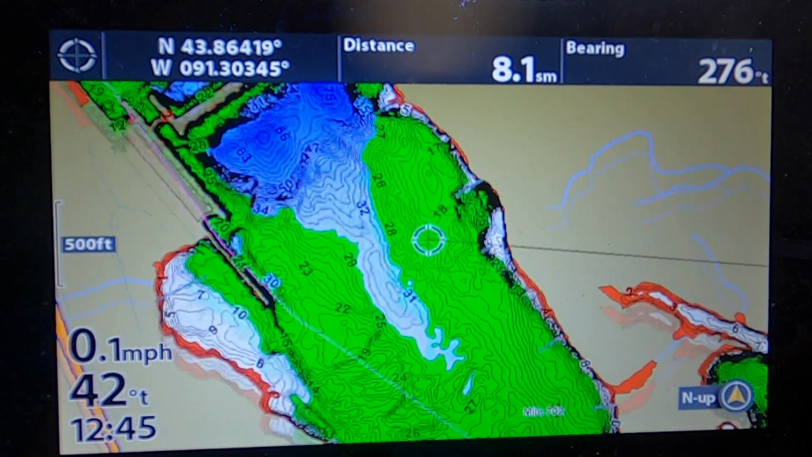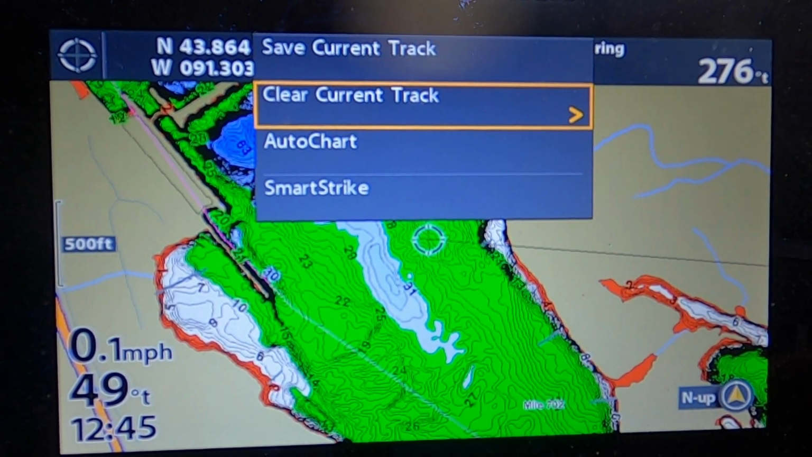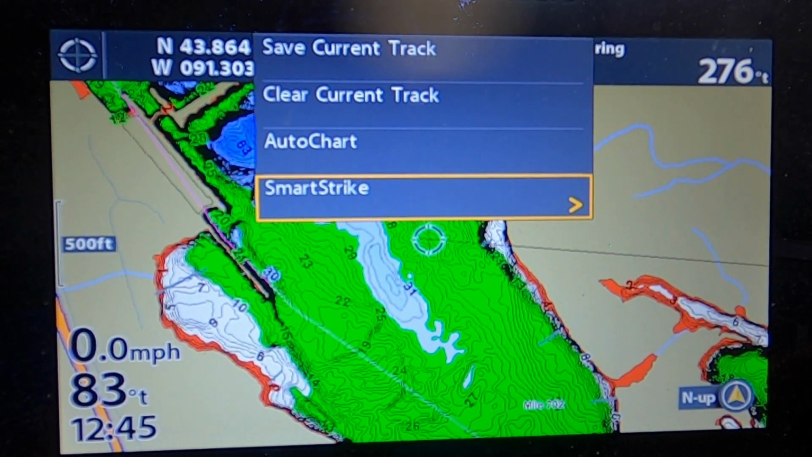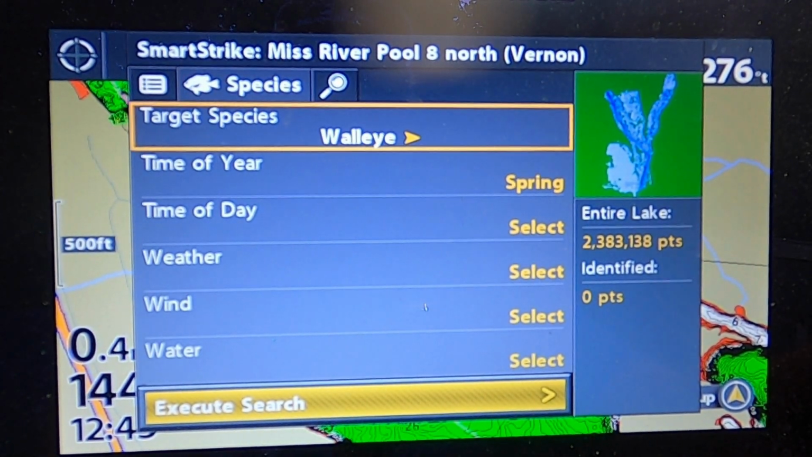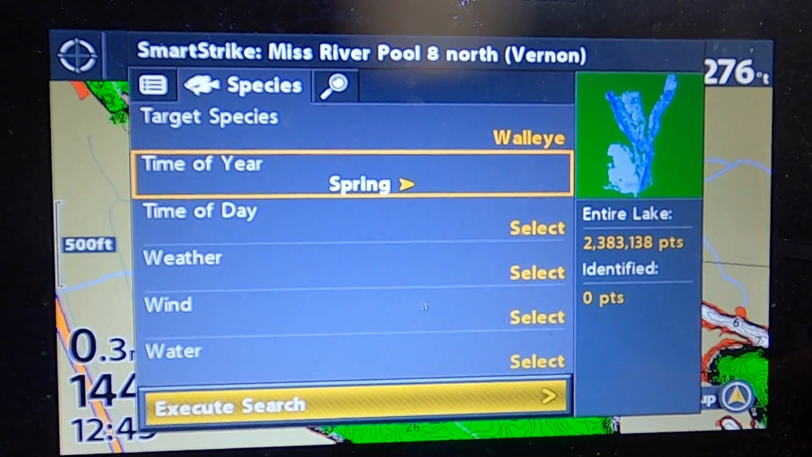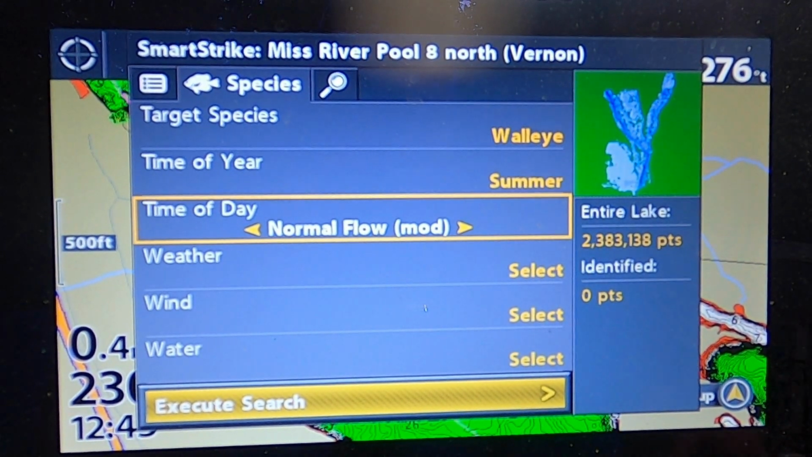But now what I can do is, once it's installed, go to Smartstrike, and we can go to target species, keep it walleye, go summer, time of day. Now this is where some people get confused. If you're in an area like the Mississippi River, it's based more on water levels.